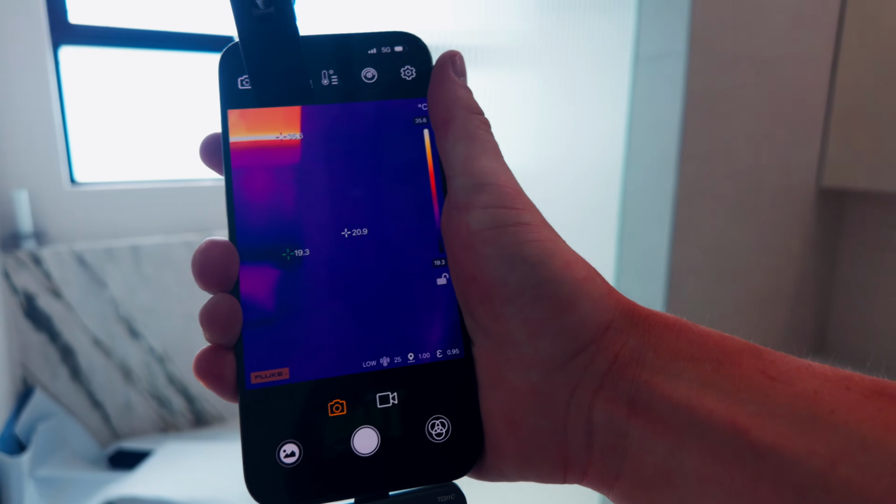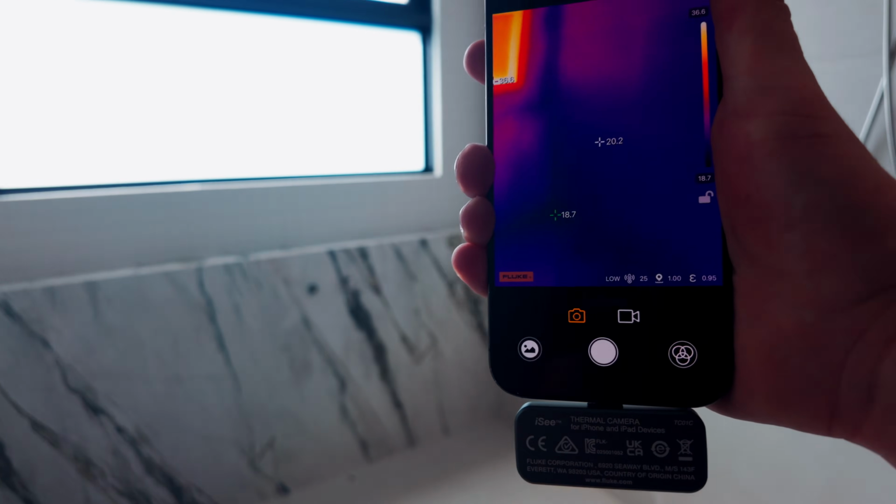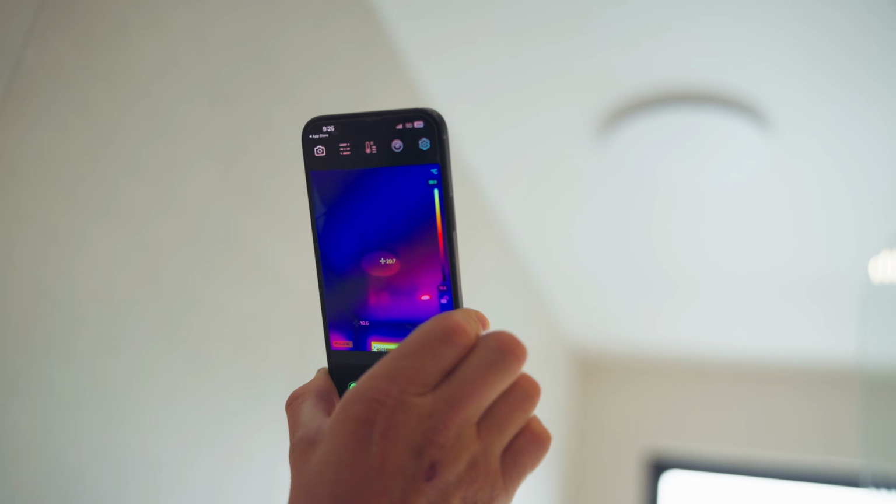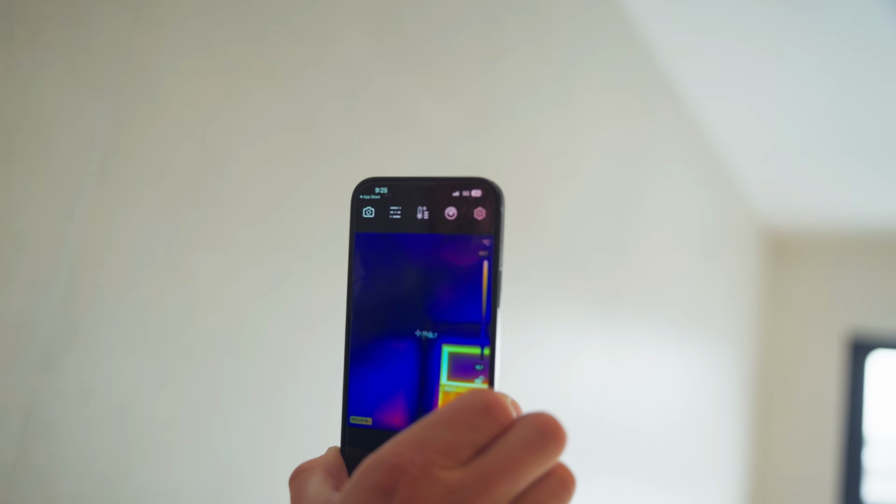Now Jared, how effective is it at spotting those problems? Very effective, literally point and shoot and it'll show you everything. Everything, it's very detailed. And when it comes to not using this, like what are the processes before you had a thermal camera that you would use to identify these problems? Well, for example, leaking rain heads, box gutters and that, you can't find these problems until it's literally coming through your ceiling. So with this, it'll show you exactly where it's coming from so you're not cutting holes in the wrong places.